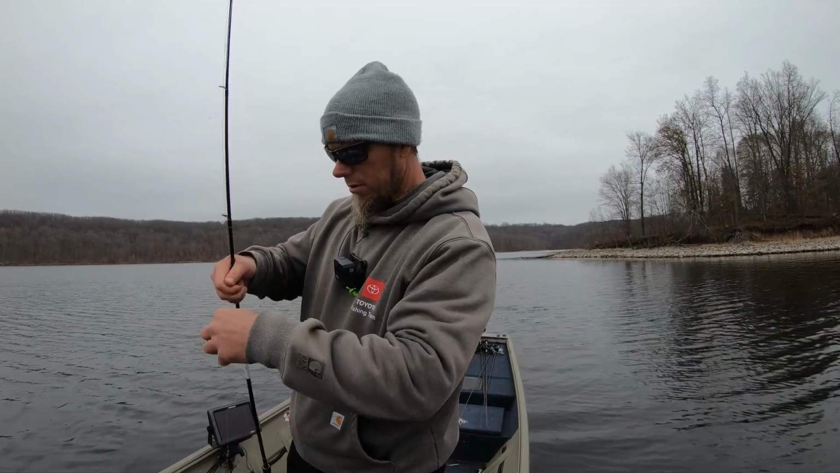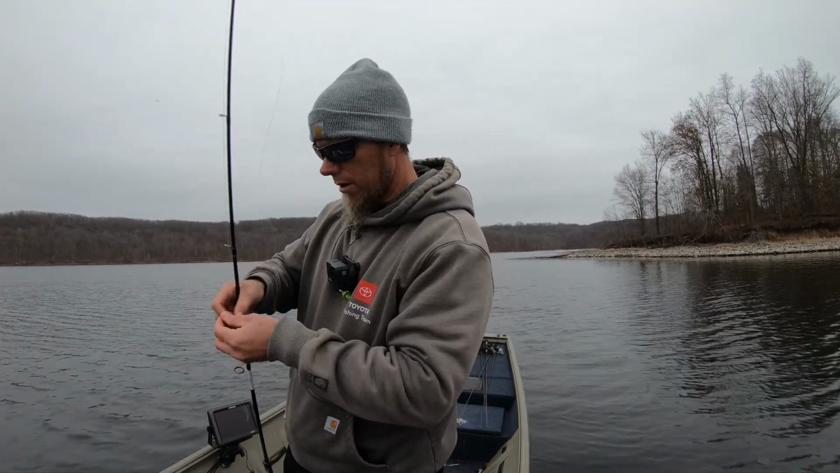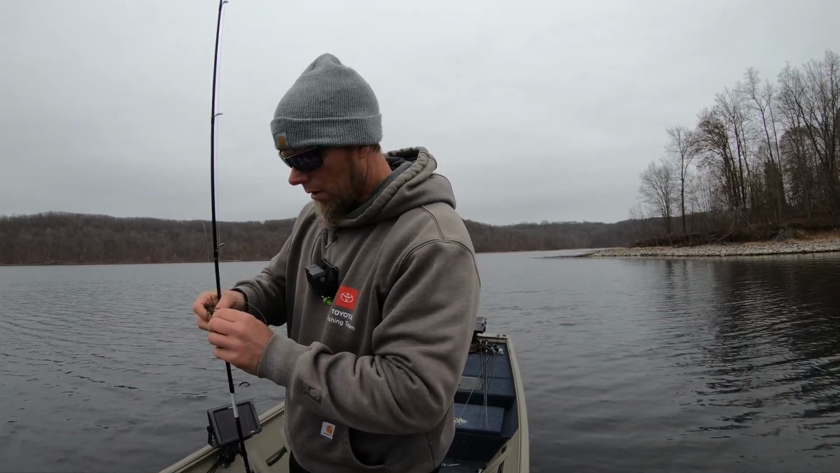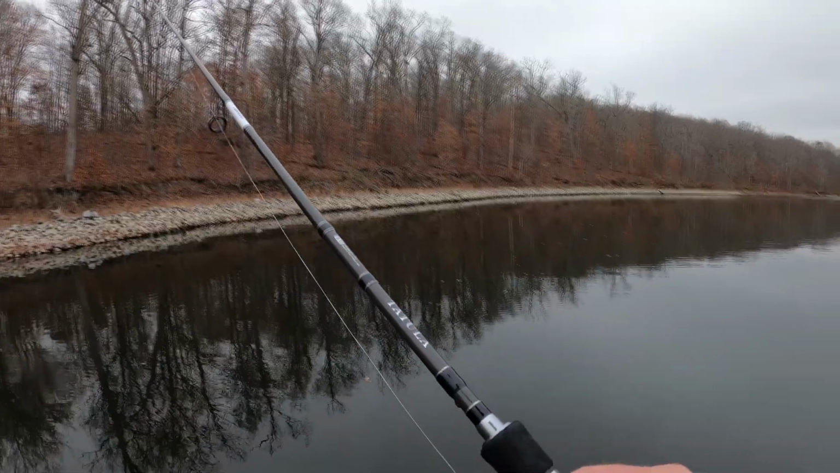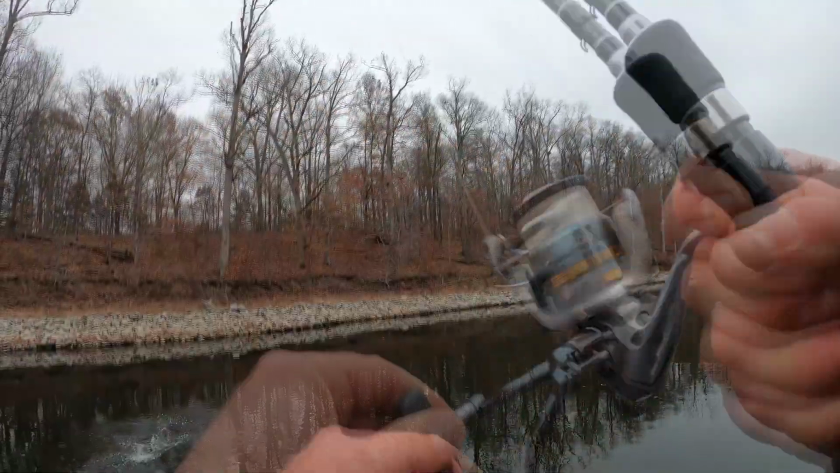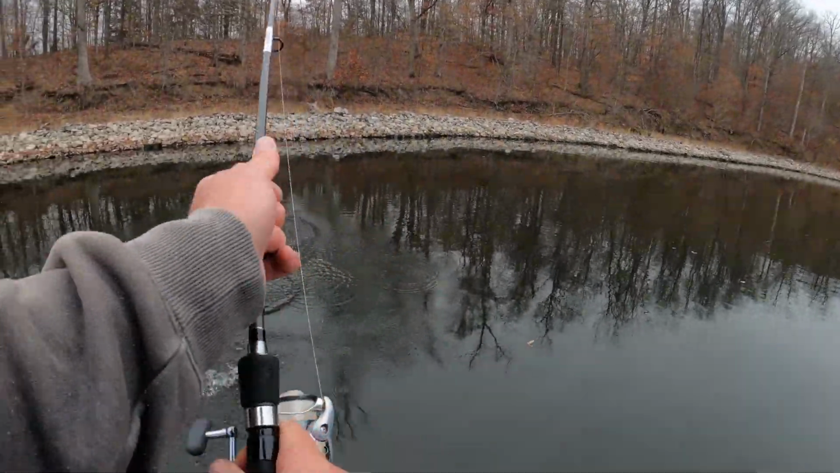There's a couple more up there. It's just a little brush pile. Just saw some fish sitting up on that thing. I scanned it and saw them up there, put a waypoint on it, and see if we can catch another one. There it is. I think there might have been one on there.